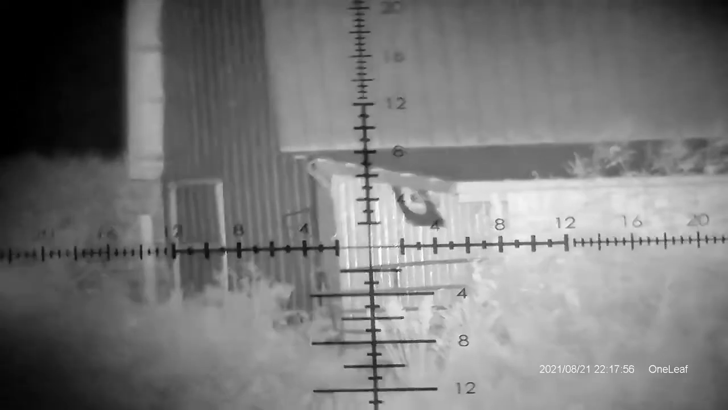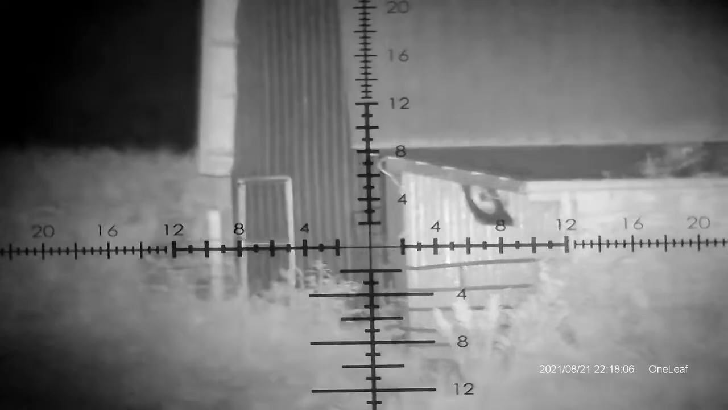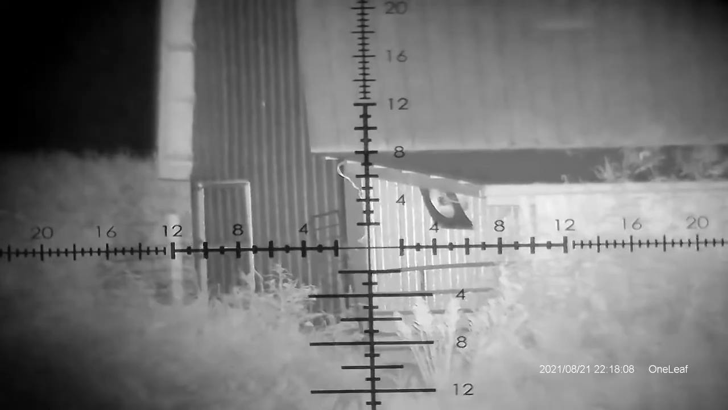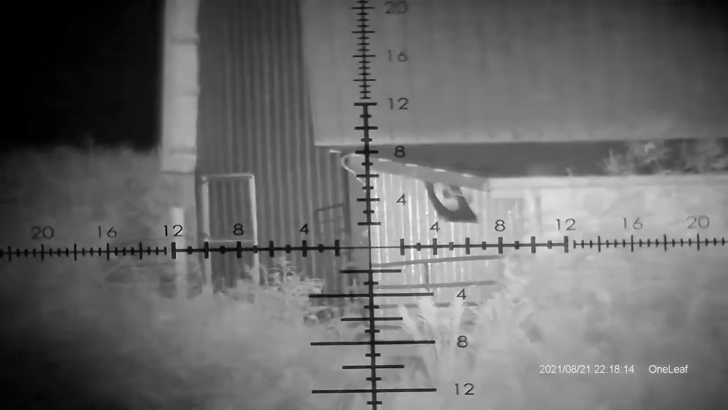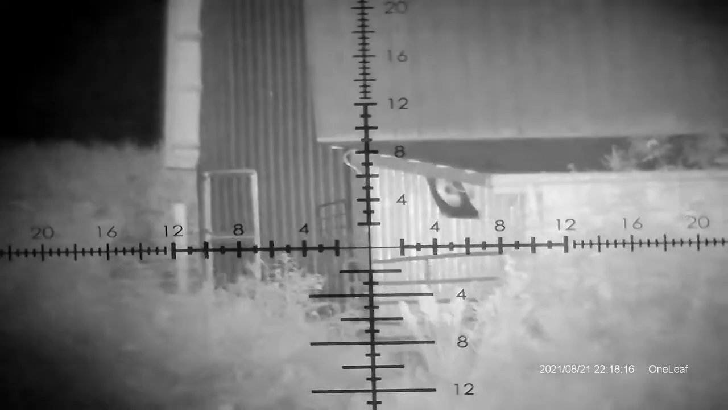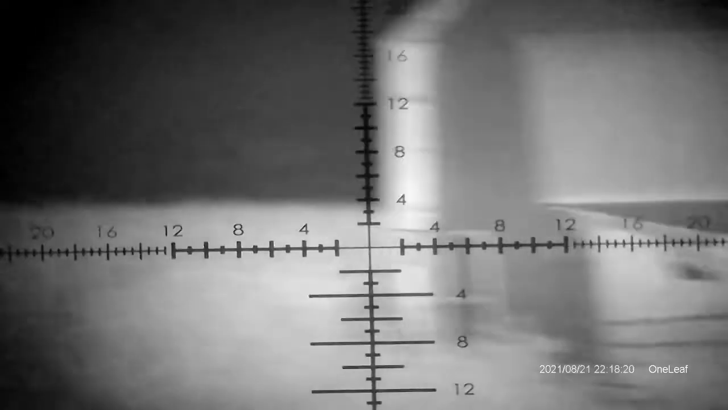Also, I want to note, I was noticing in my daylight video, I probably had this device canted just a little bit, so it might show on your end that the crosshair is canted. That's just a matter of readjusting the bezel, the housing, whatever you want to call it, the attachment that goes on the end of your scope, so the night vision clips right into it. I probably just had that a little bit skewed, a little bit off, but no big deal.